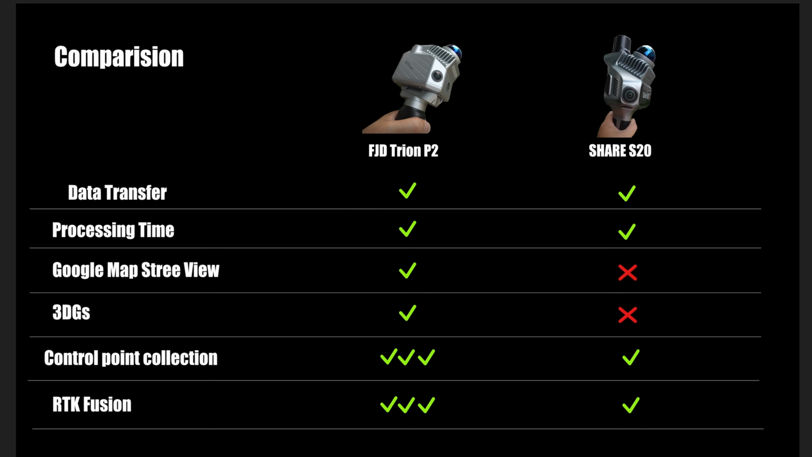Next, the RTK Fusion. The Trion P2 does much better when you scan with a closed loop and use the RTK. There is no difference in the point cloud result between using the RTK and the SLAM, unlike the S20 where you get a different result.